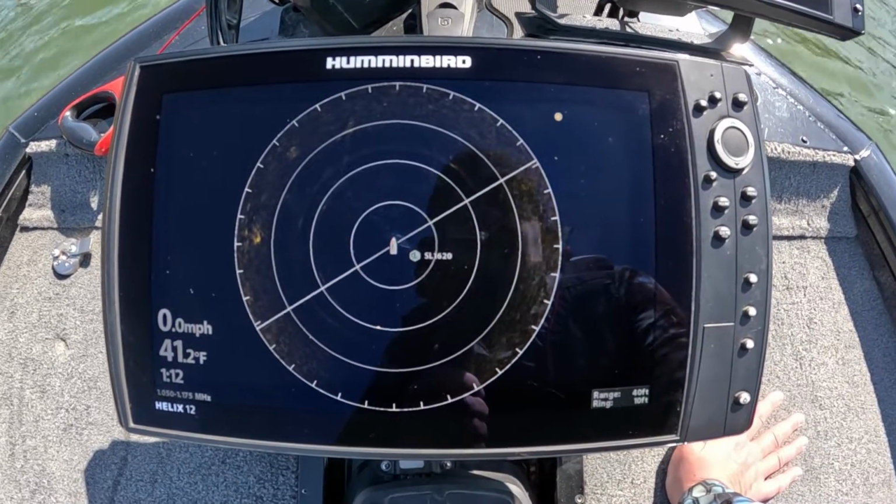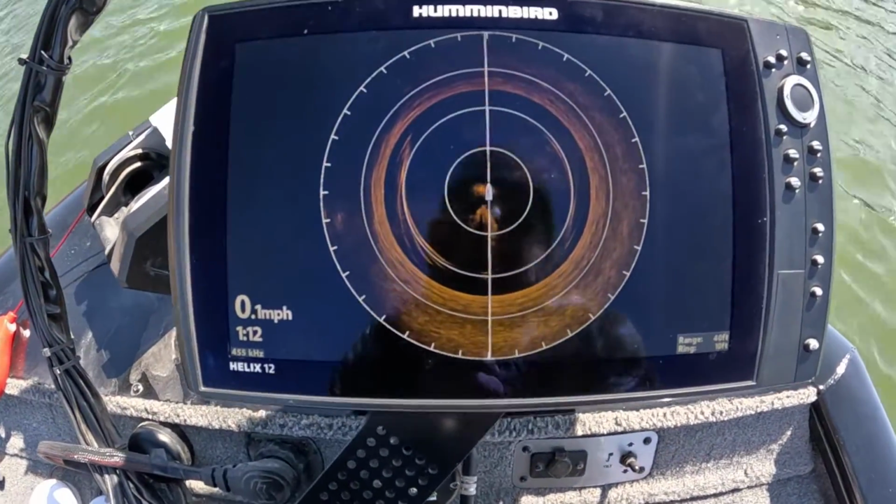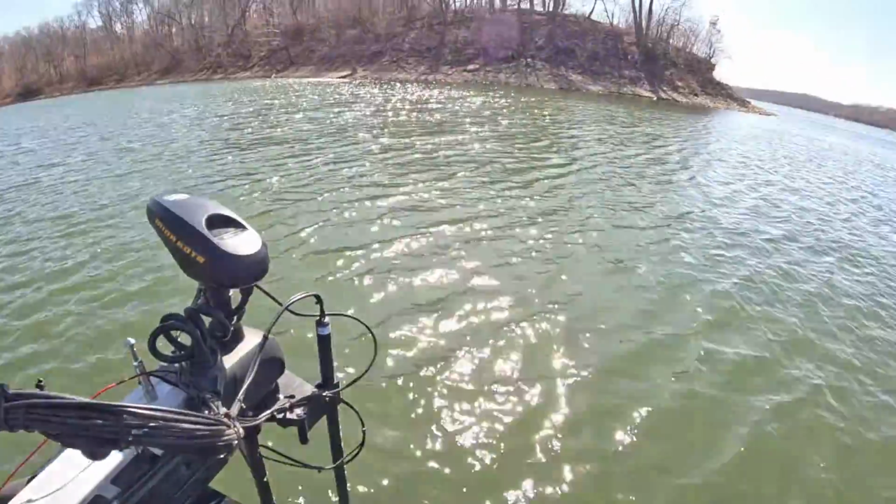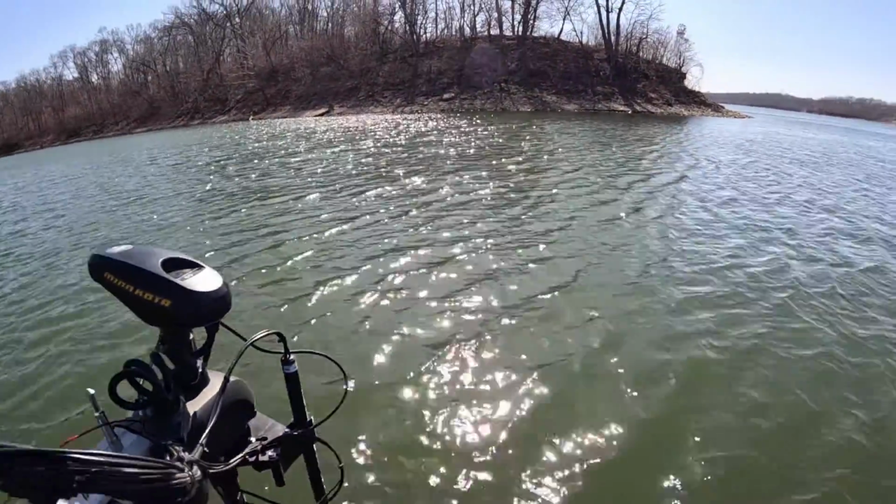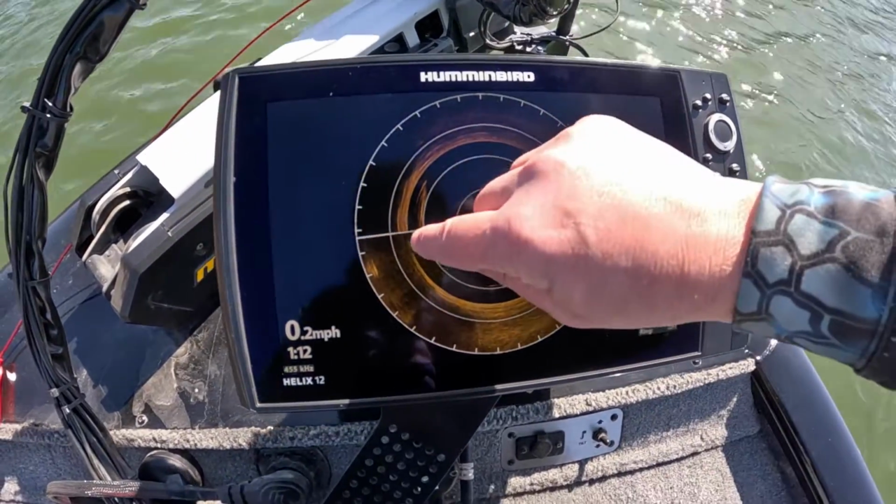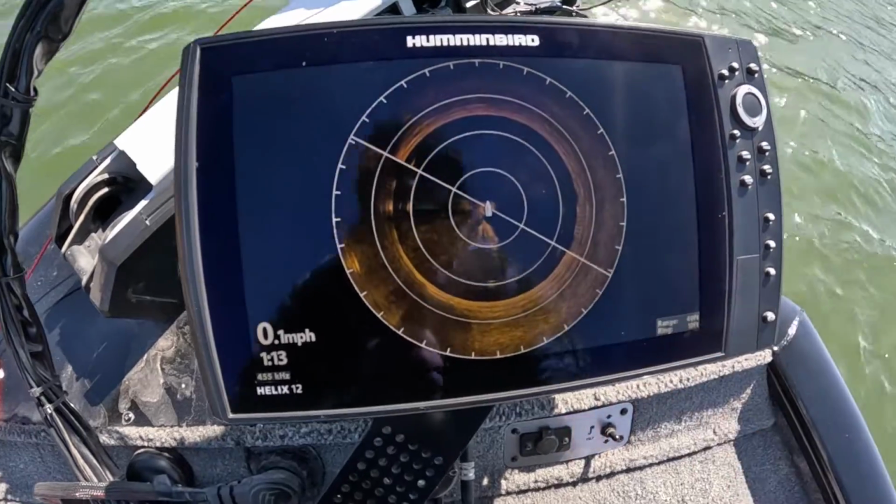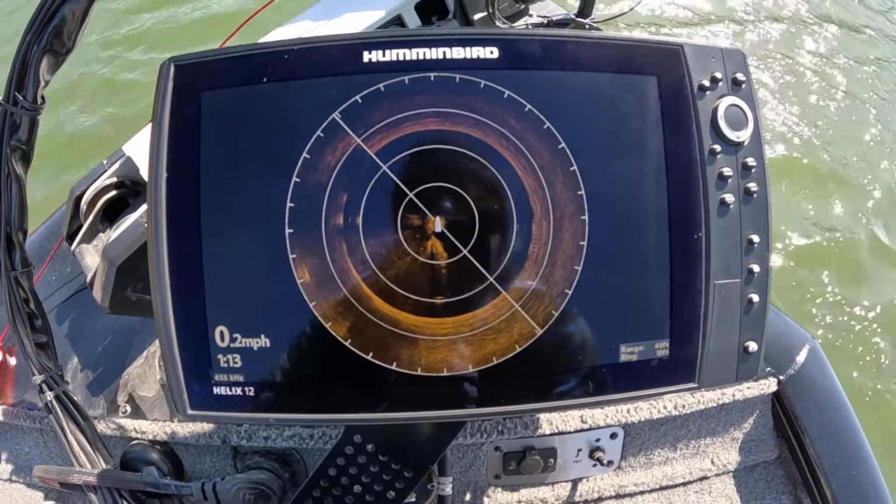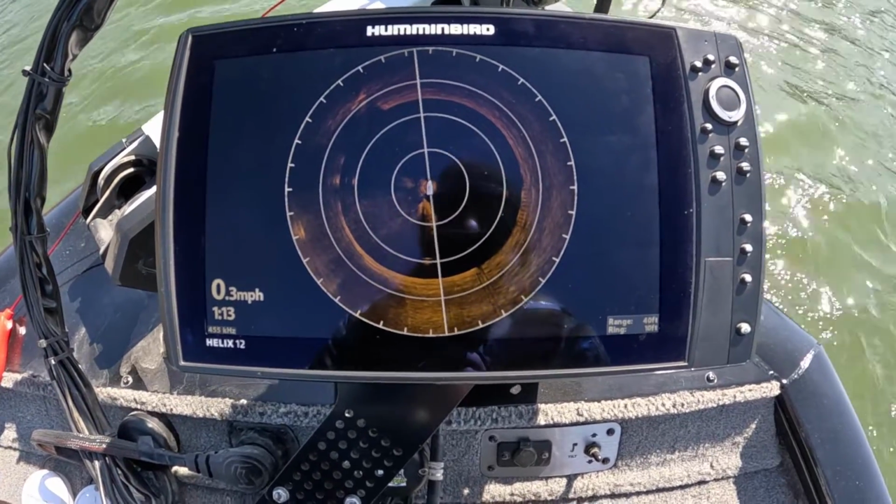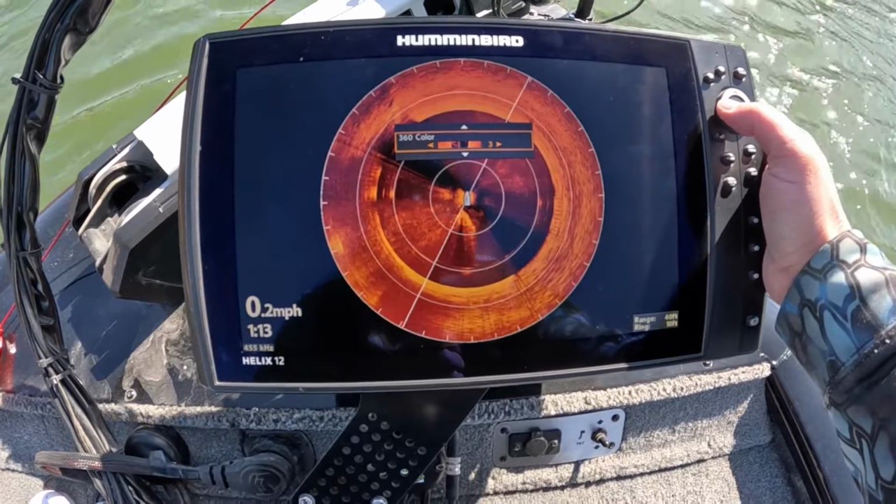This is the color palette we're using on the standard 360, and if you look at it up here, the rock and stuff here, as you can tell, we got a rock bottom. It's not as defined, but you can see that tree really good right there. There's a main branch coming here. There's another branch there. I really don't know how old that brush pile is, but it is color palette here on the standard 360. That is a pretty good image.